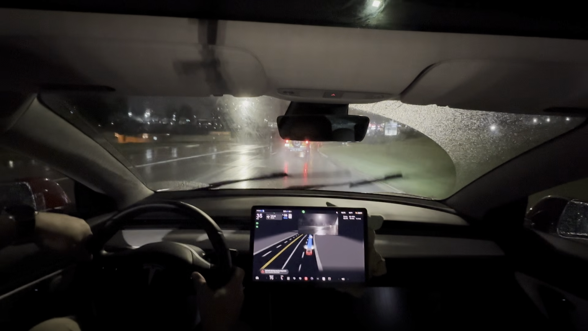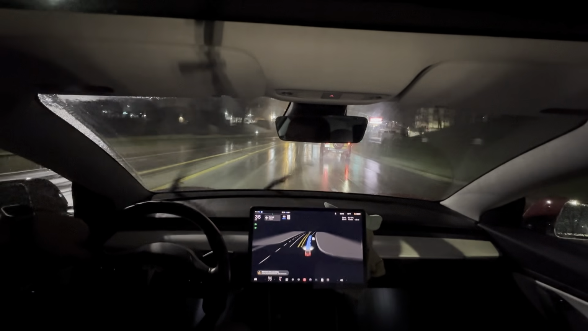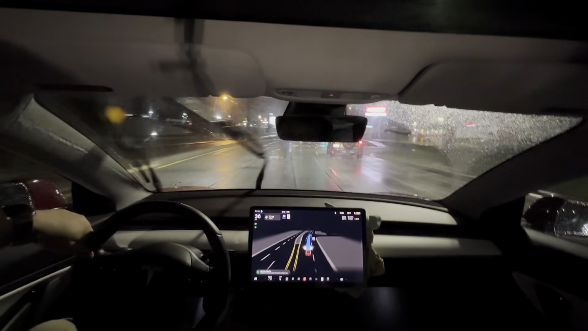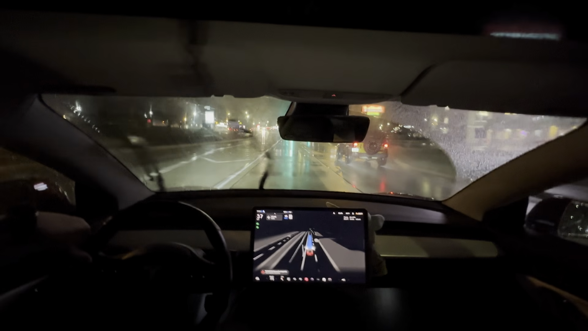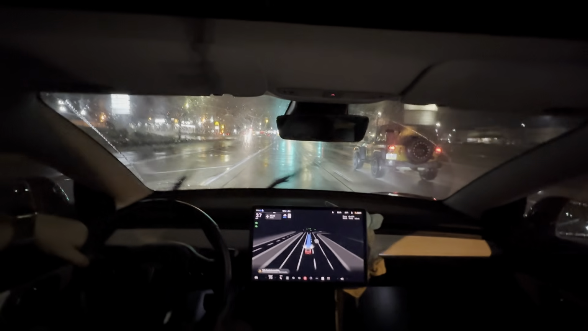I notice the car doesn't like passing, and there, as I say that, it passes. But it didn't actually speed up. It's not going as fast as it's supposed to, but again, maybe weather related.